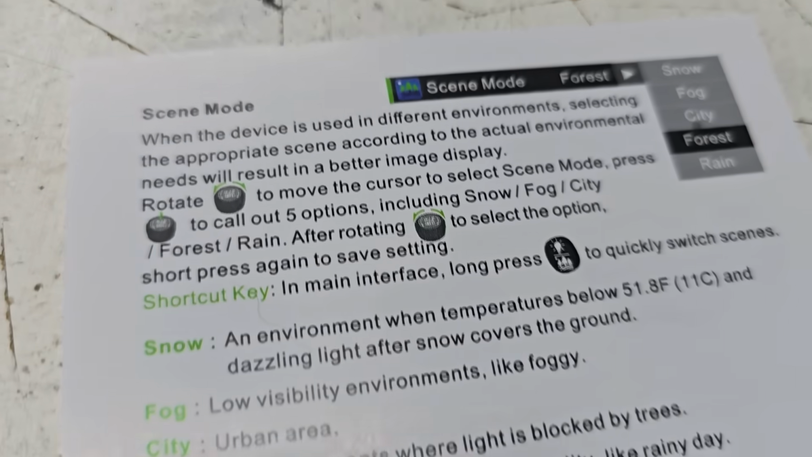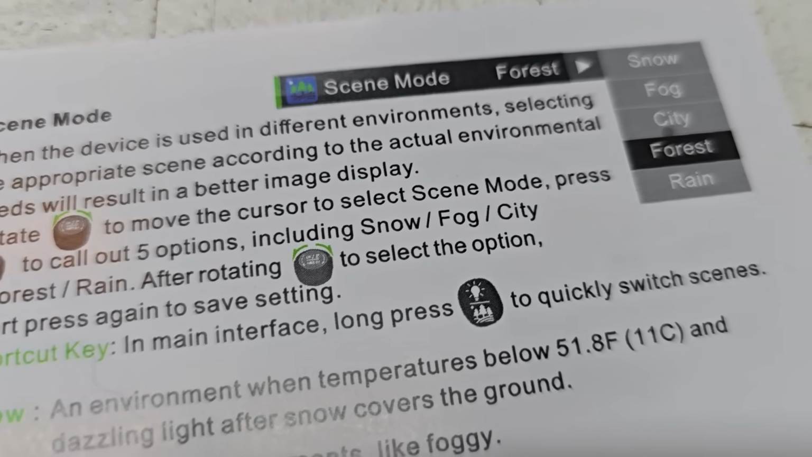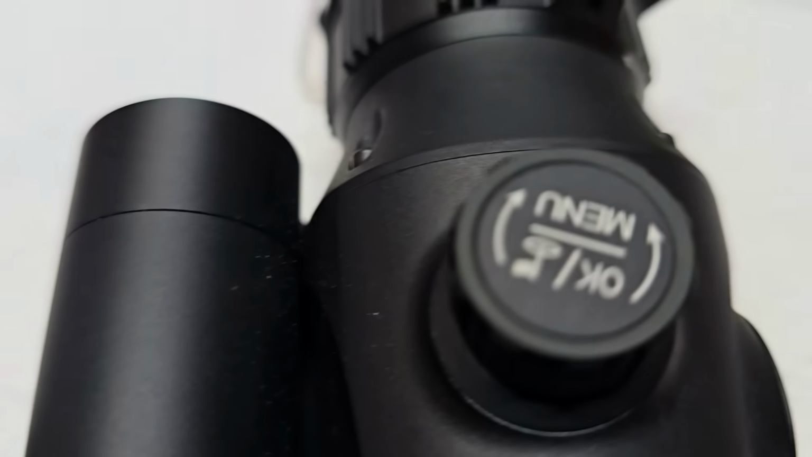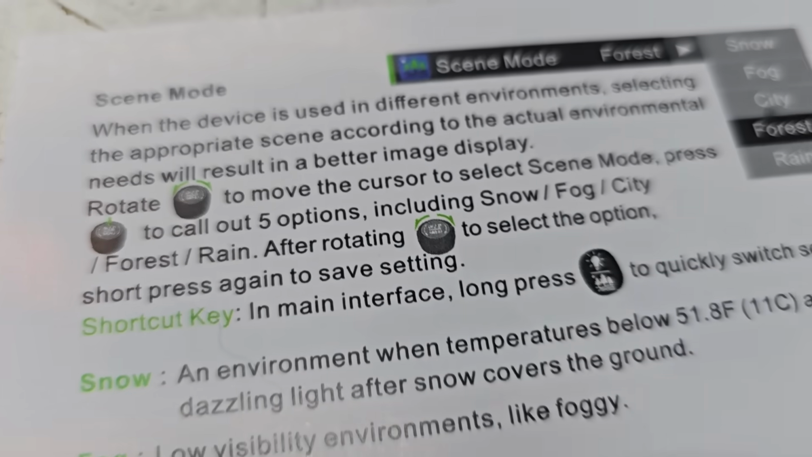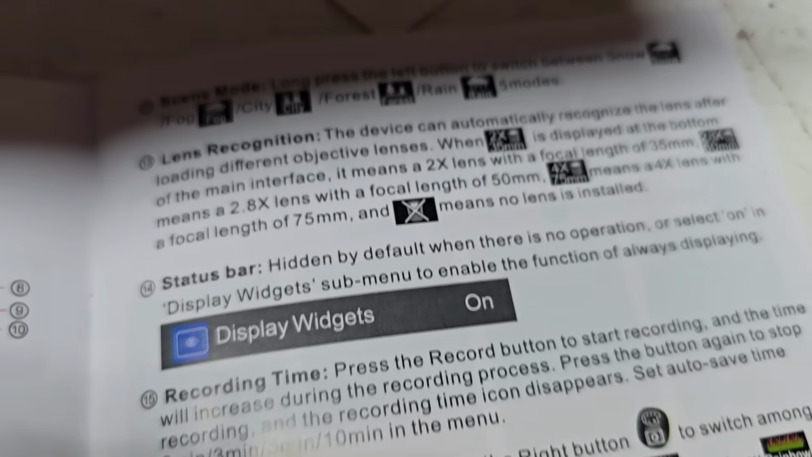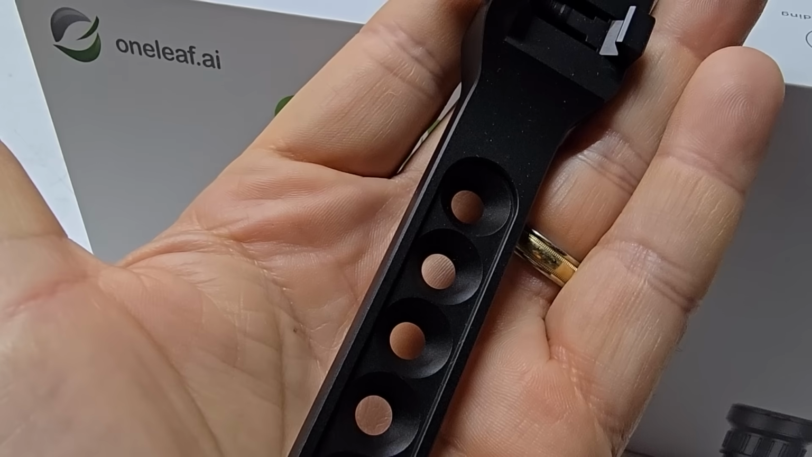How about that? There's this little card in here that shows you how to use this thing in different environments. There is snow, fog, city, forest, and rain. So you can set this scope up by turning that knob and set it up so you get optimal performance in different environments. You got some really powerful technology here, and it comes with a very detailed manual, which is nice, but I gotta say, this is way beyond what I can handle in one video, that's for sure. It would take me a long time to really digest and understand all of the stuff that's in this manual. Man, it's nice to have a nice manual, though.